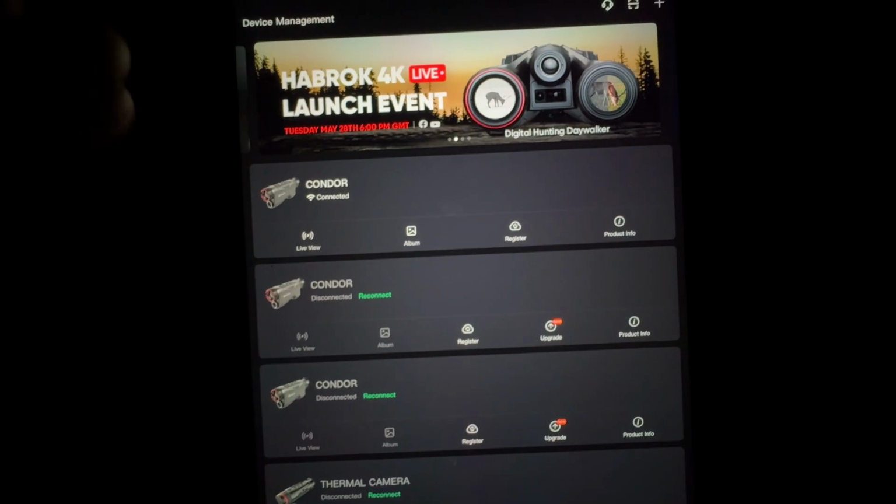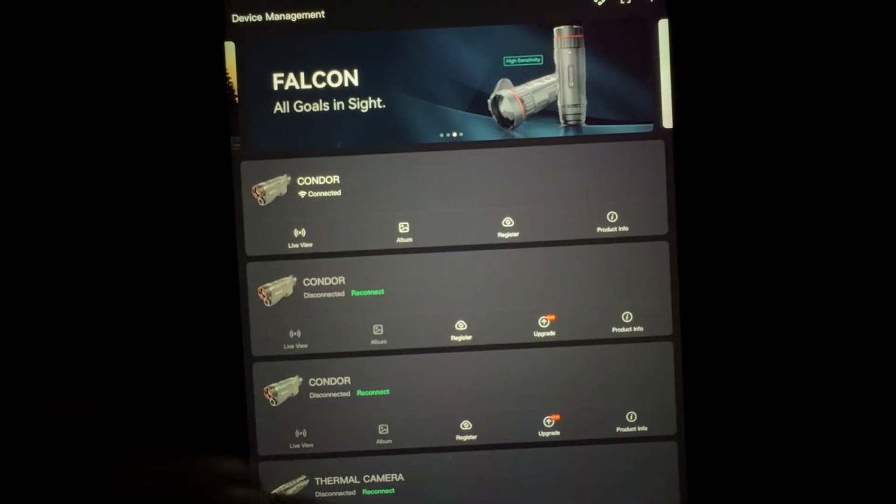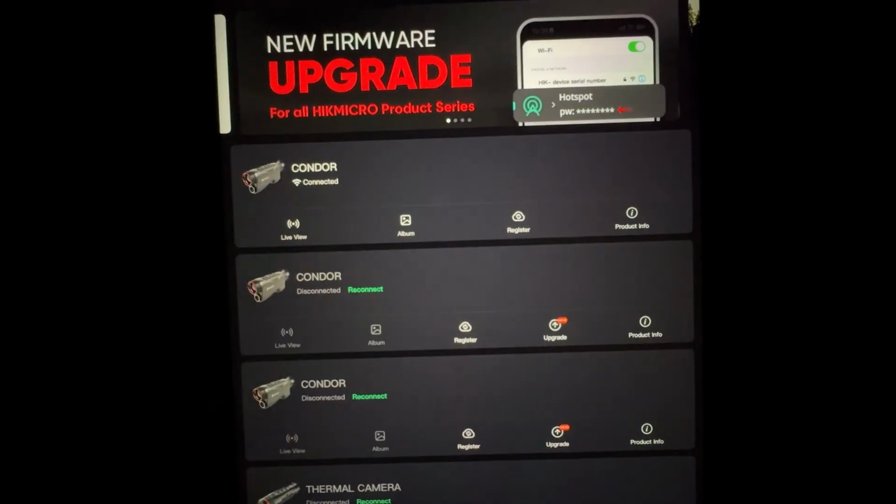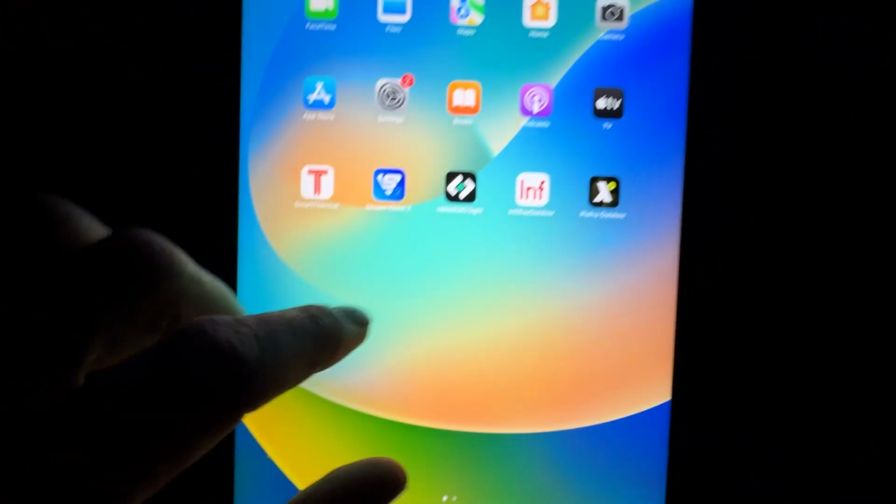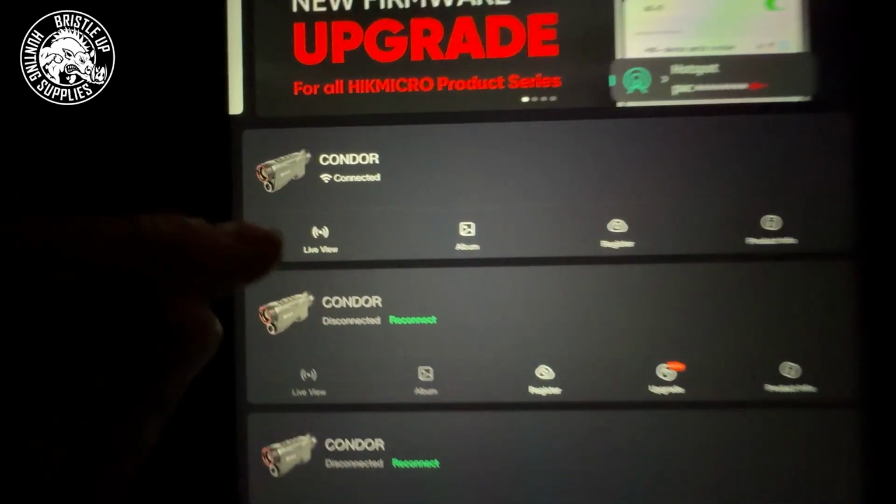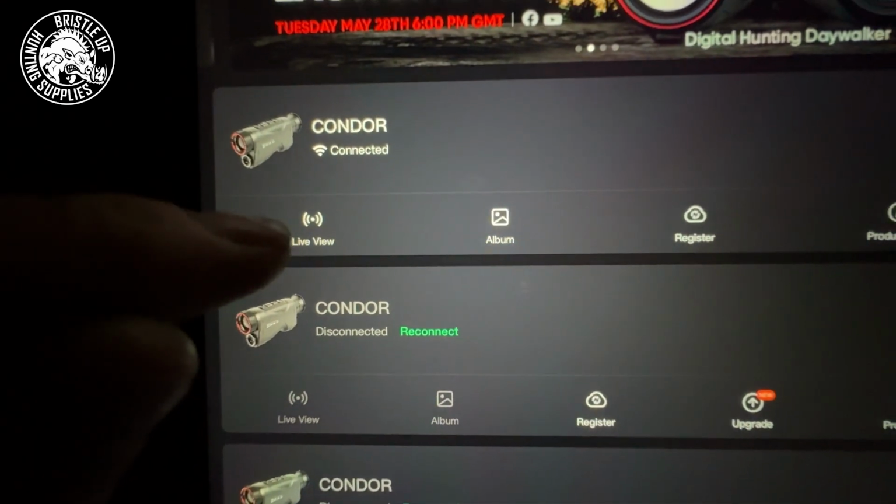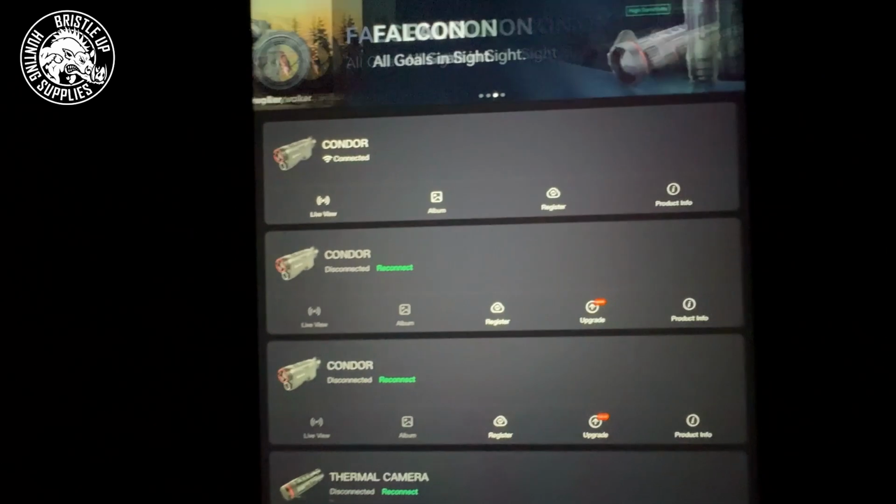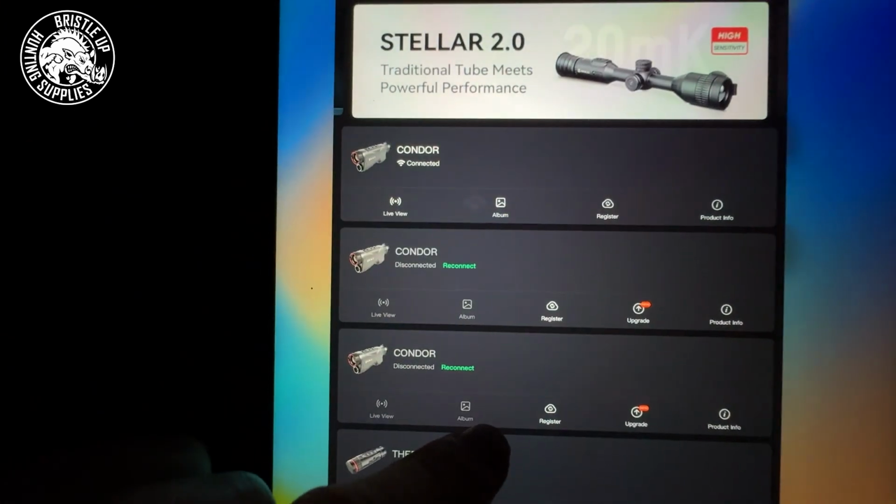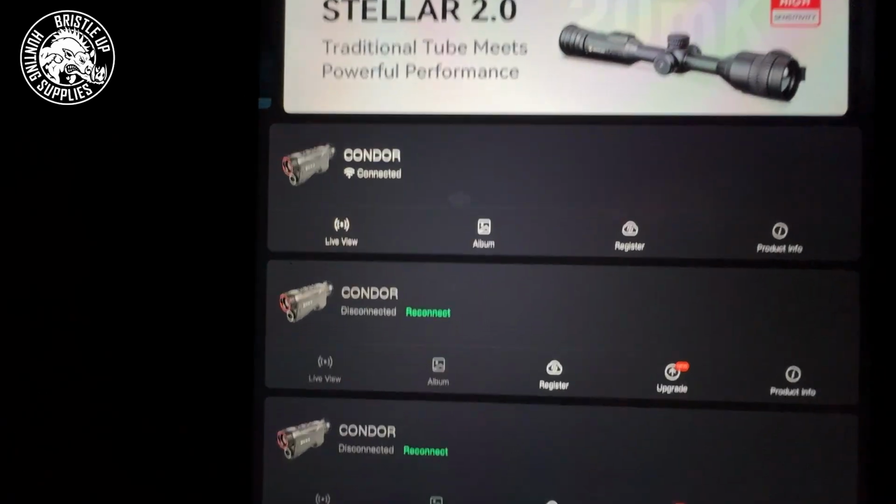Now we come in here, and you'll see that we've got a device here that we're connected to. When you first connect up, it may not pick it up straight away, and the app will try and take you through some troubleshooting. All you've got to do is swipe up and close the app down, make sure that you are connected to the Wi-Fi, as we are here, and then open the app back up. And then it'll automatically pick it up and show live view. So when you first set it up, it might not pick it up automatically, so closing down the app will reset it and pick it up for you.